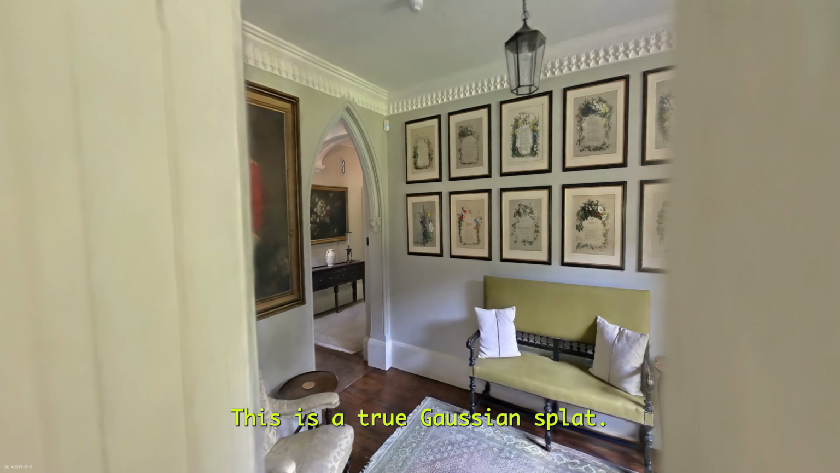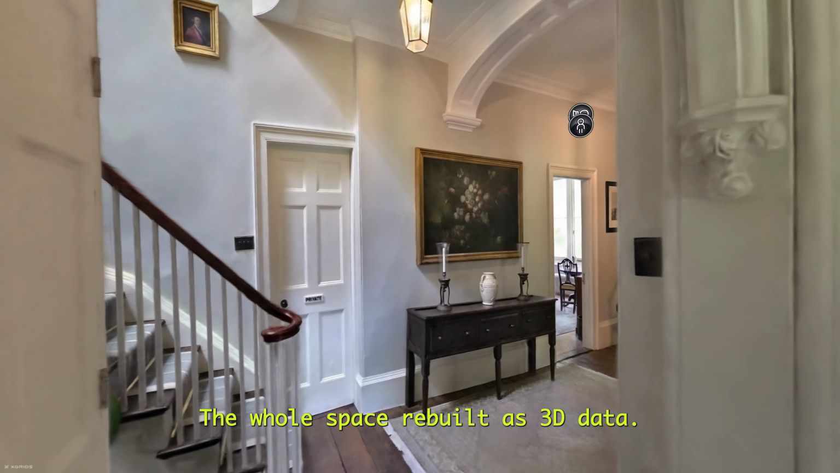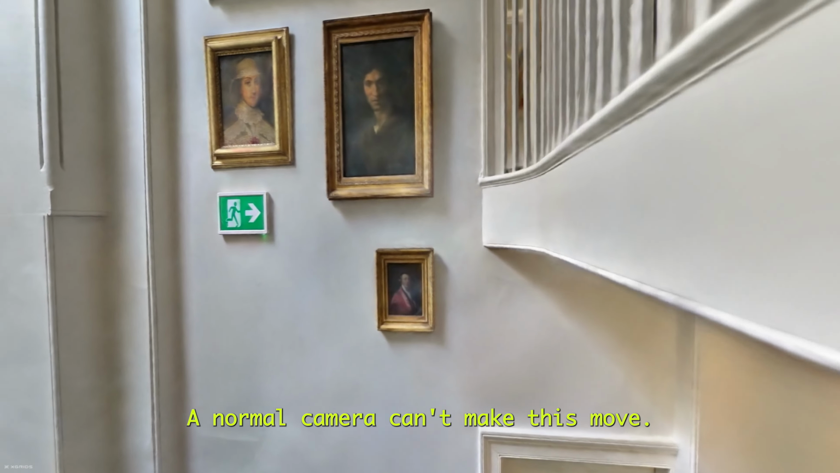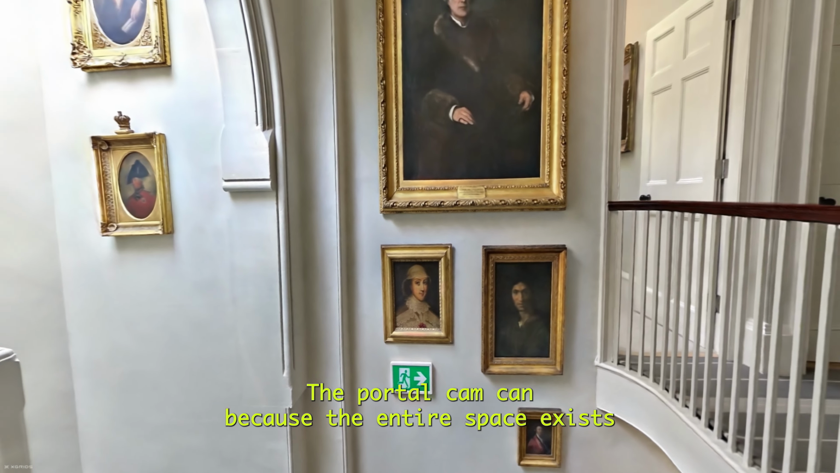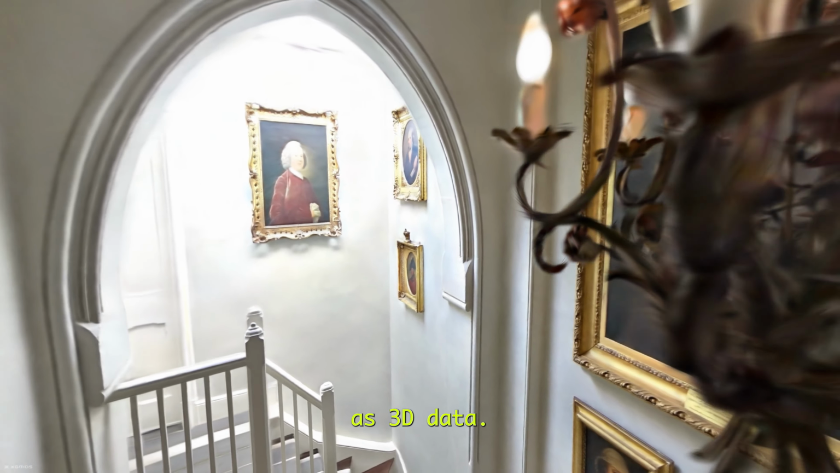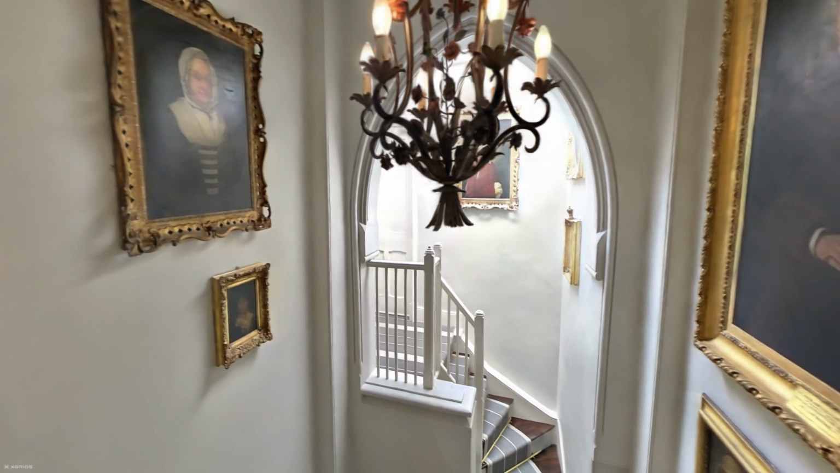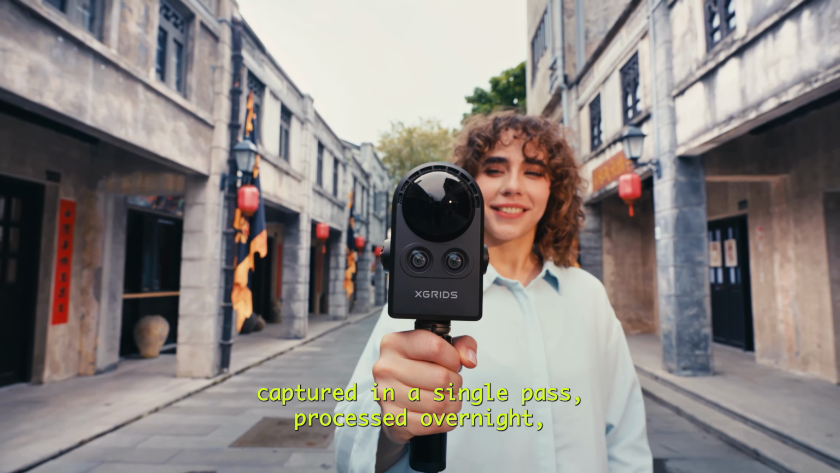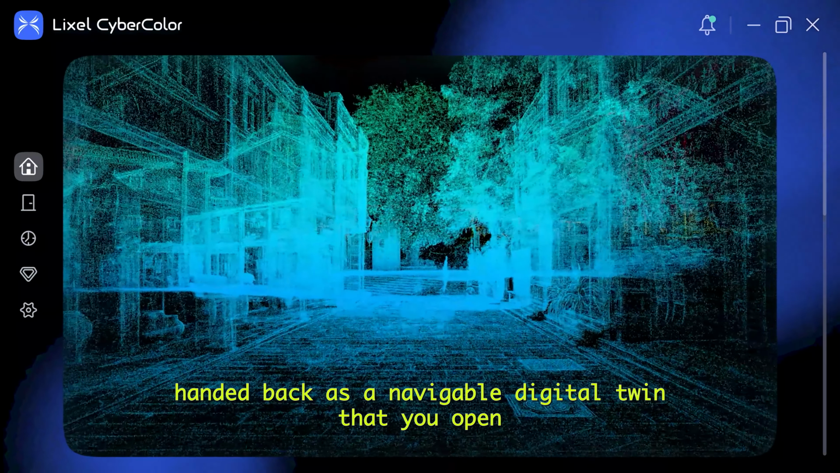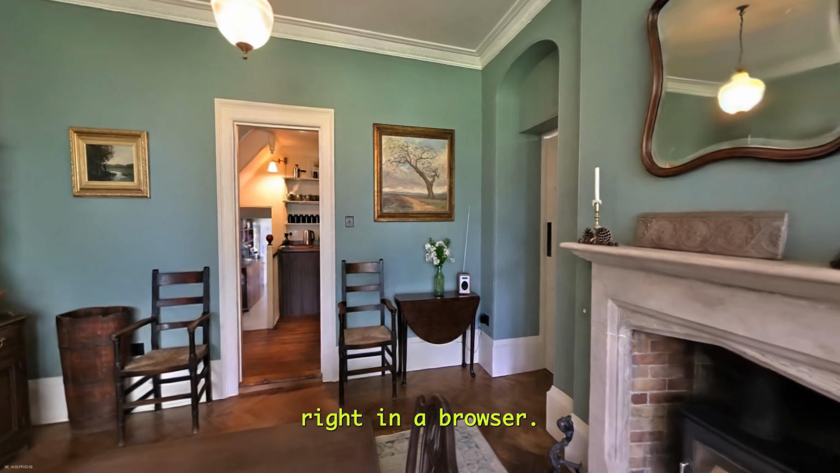This is a true Gaussian splat, the whole space rebuilt as 3D data. A normal camera can't make this move. The PortalCam can, because the entire space exists as 3D data. Captured in a single pass, processed overnight, handed back as a navigable digital twin that you open right in a browser.